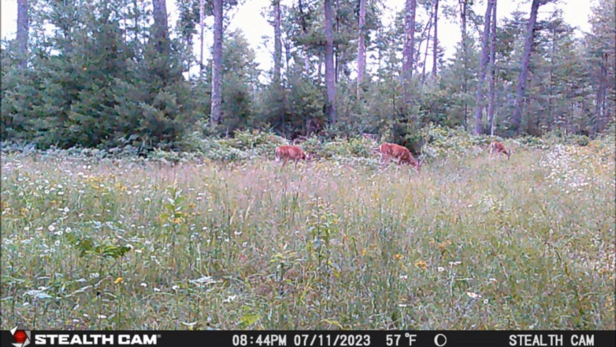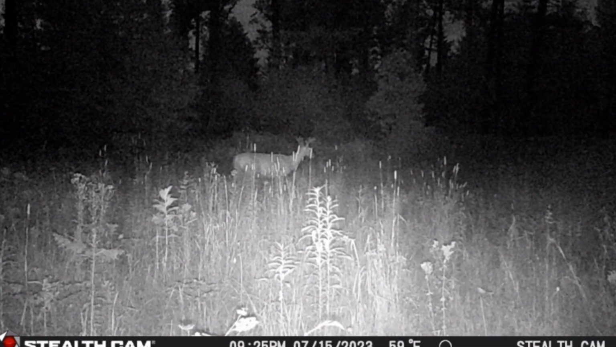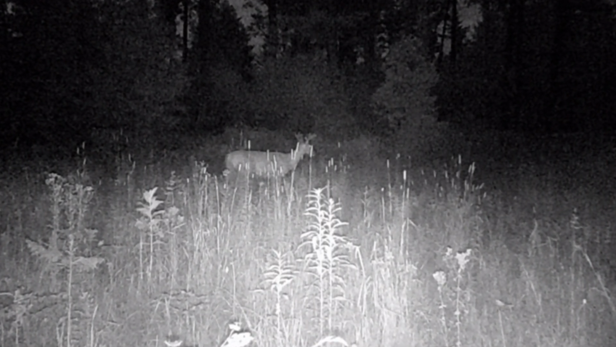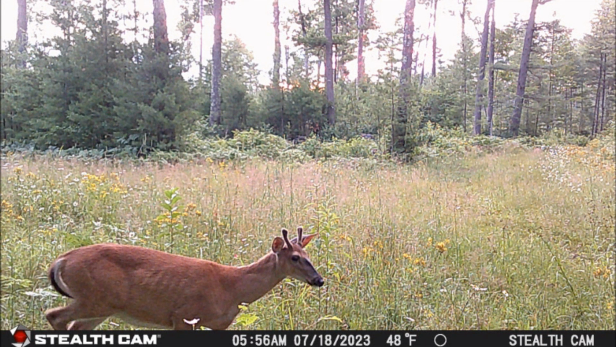Now they continue to feed as they move out of the crossroads area along the northeast trail. Now this 10-pointer makes a nocturnal appearance at the crossroads on July 15th at 9:25 p.m. Now, he didn't get to be a 10-pointer by taking a lot of daylight strolls in the open like this, as opposed to this inexperienced 4-point spike buck who makes an early morning appearance right in front of the trail